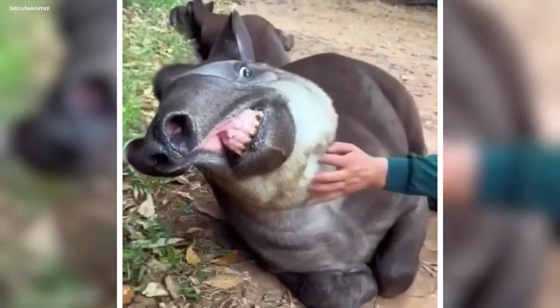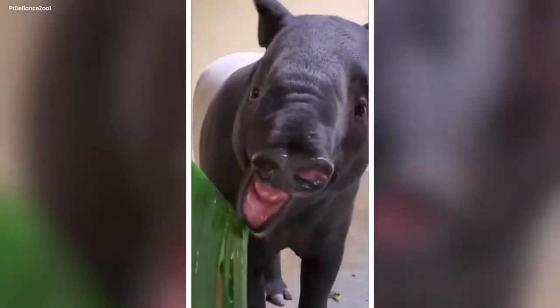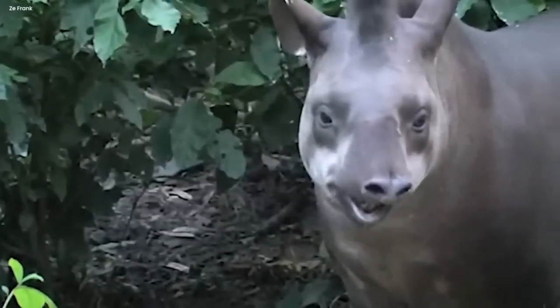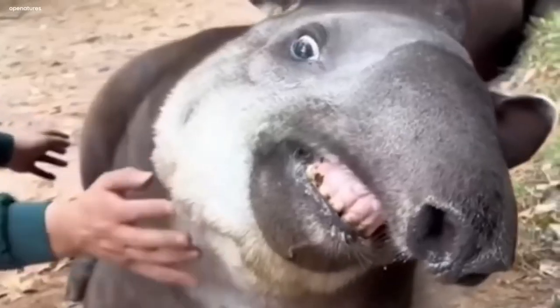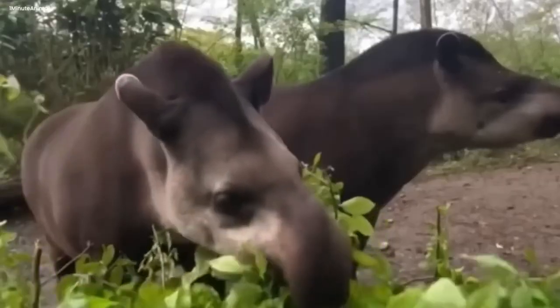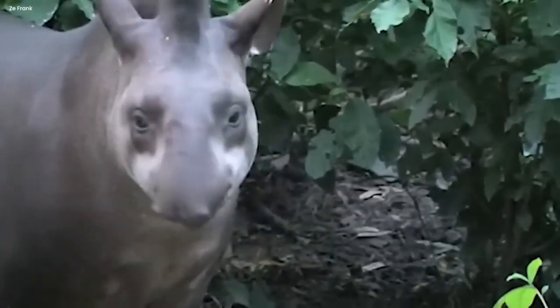A hybrid between a horse and an elephant. On our bucket list, there's another strange creature that I'm sure most of you haven't heard about at all. Imagine an animal that's like a mix between a horse and an elephant, but with its unique charm. That's a tapir for you. The thick woods and grasslands of Southeast Asia, Central America, and South America are home to these fantastic creatures.